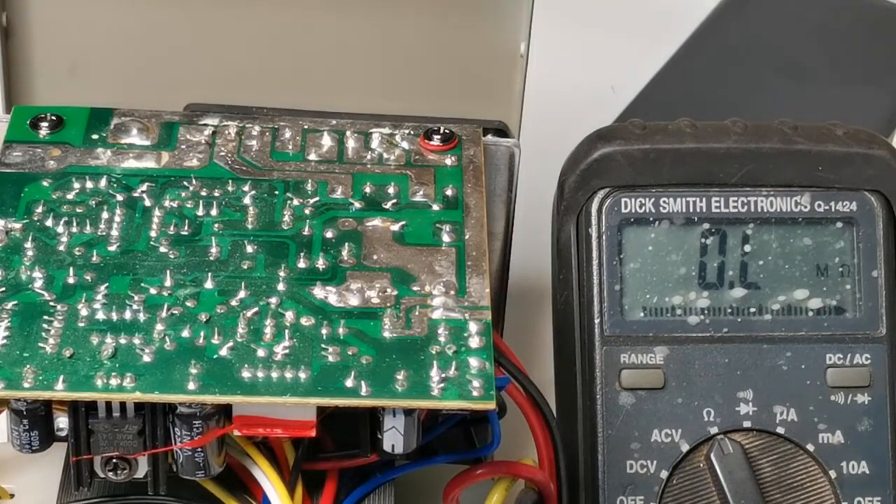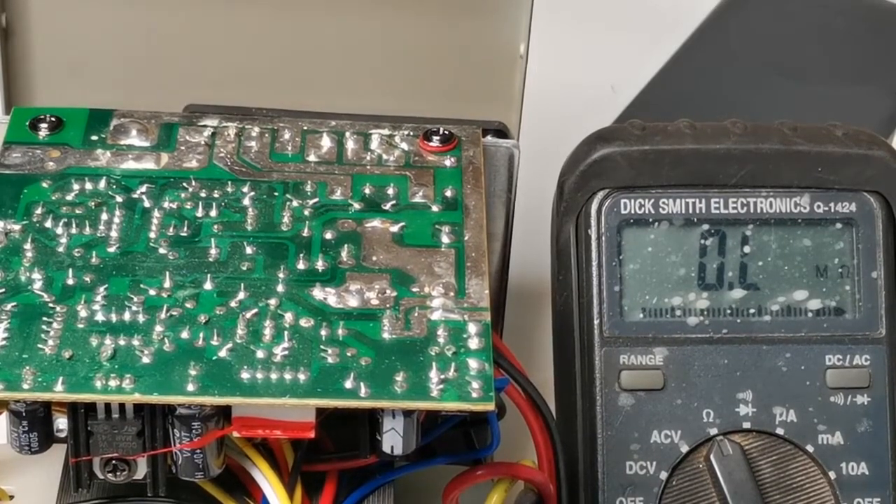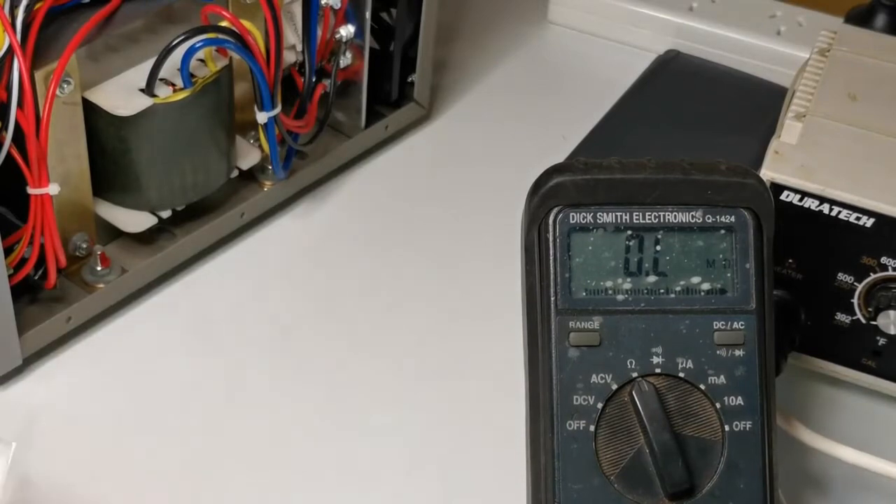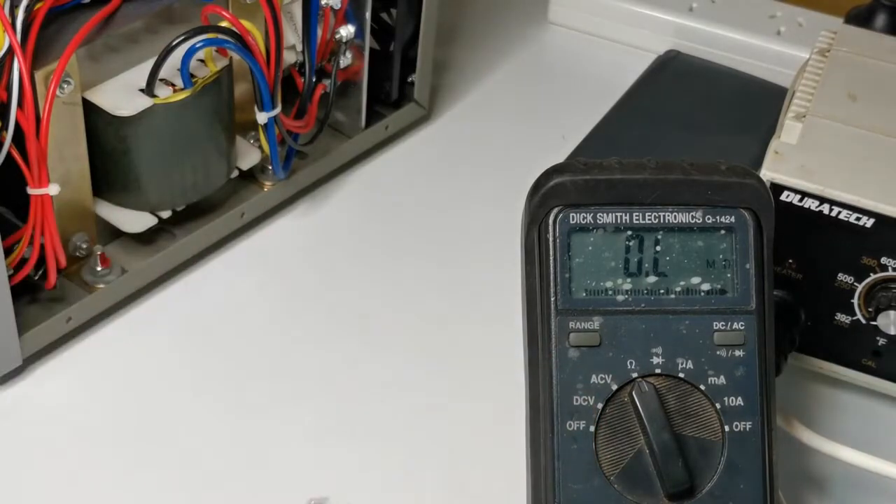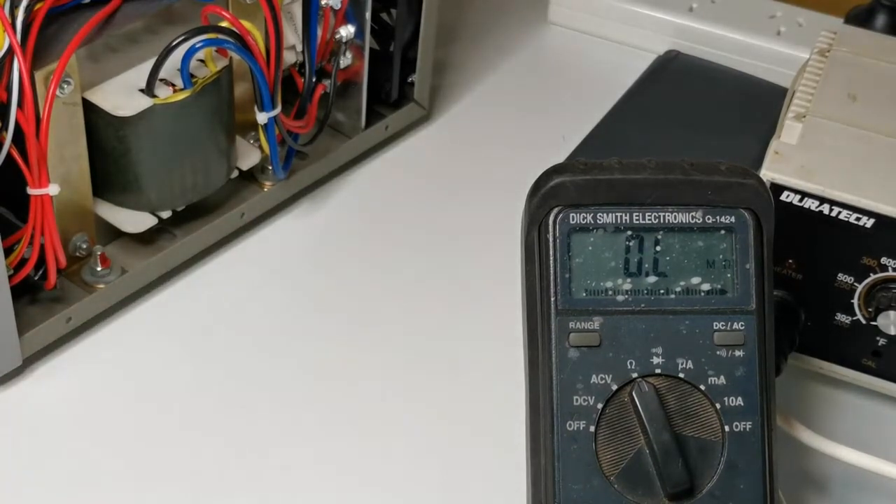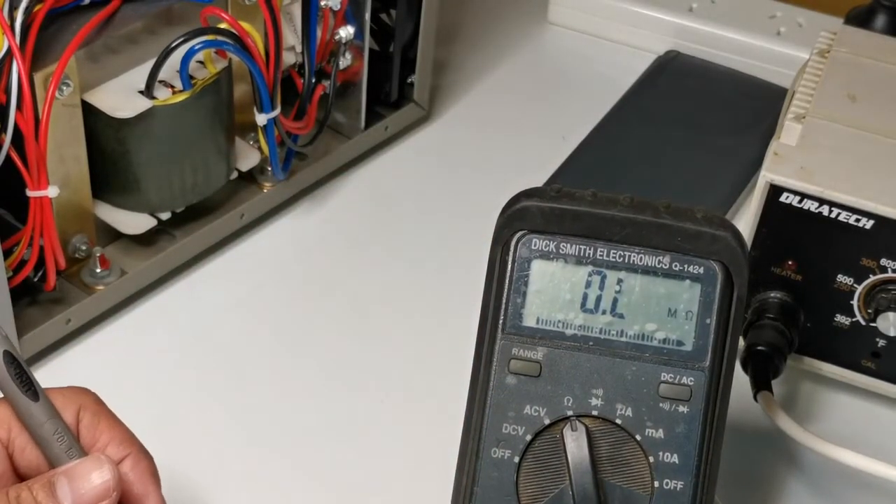I have some components here. I'm sure I have an LM358, and we'll check the LM358 chip between pin 8 and pin 4, and see what the resistance check gives. Okay, here we have the LM358 chip, made by Texas Instruments.